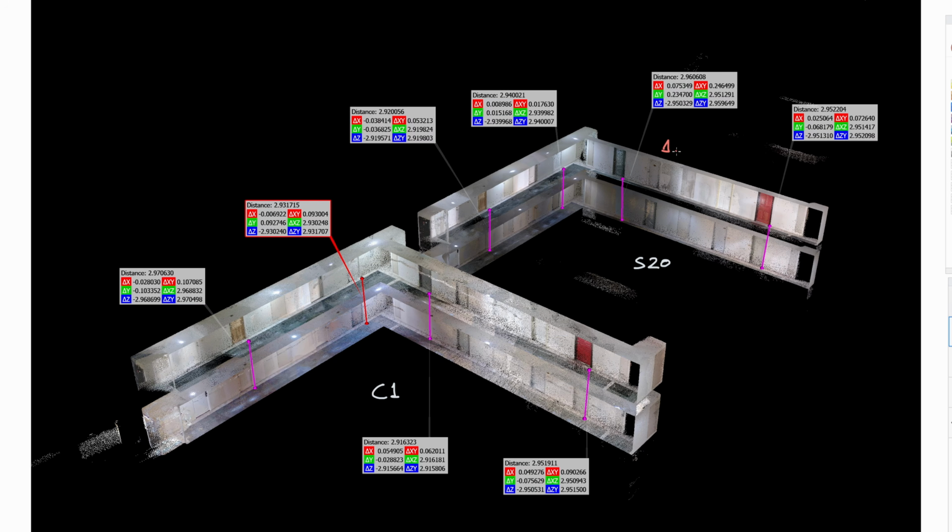If you check the floor-to-floor distance from the S20 along the y-axis, the deviation is only 13mm. And along the x-axis walkway, the floor-to-floor deviation is also very small, just 20mm.